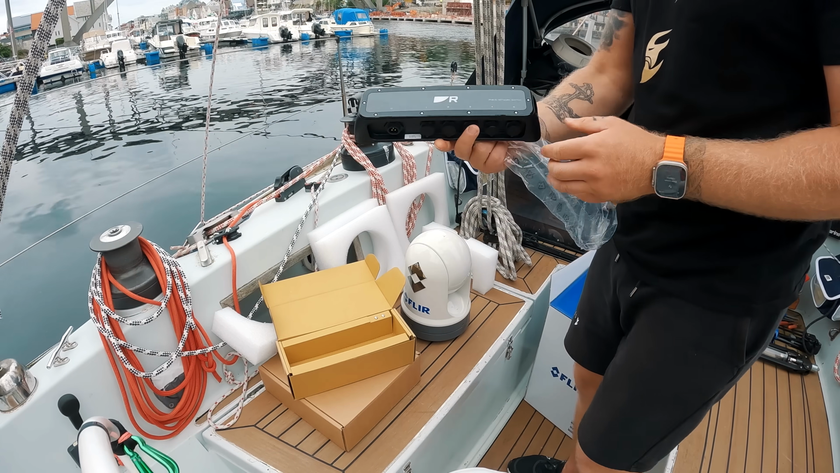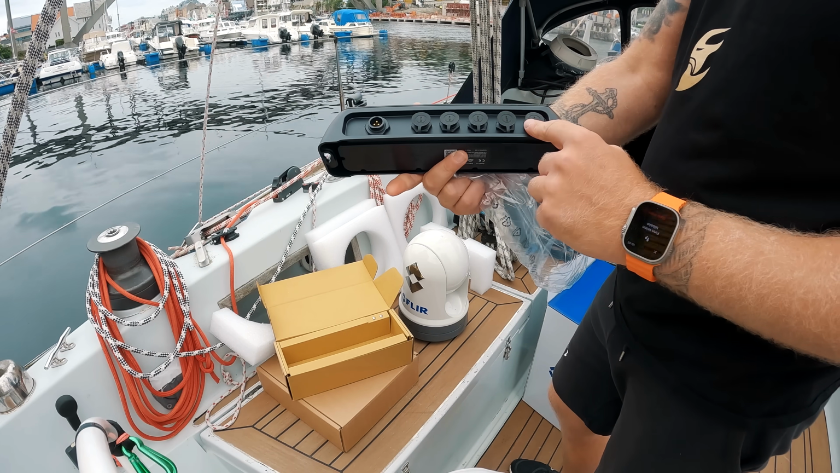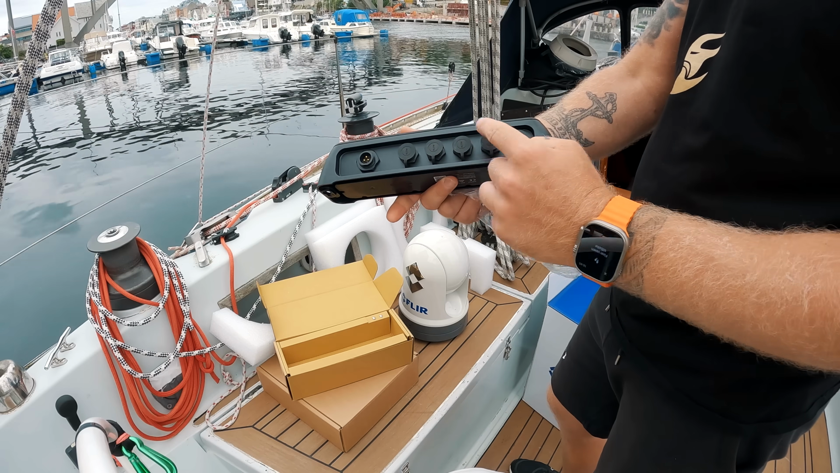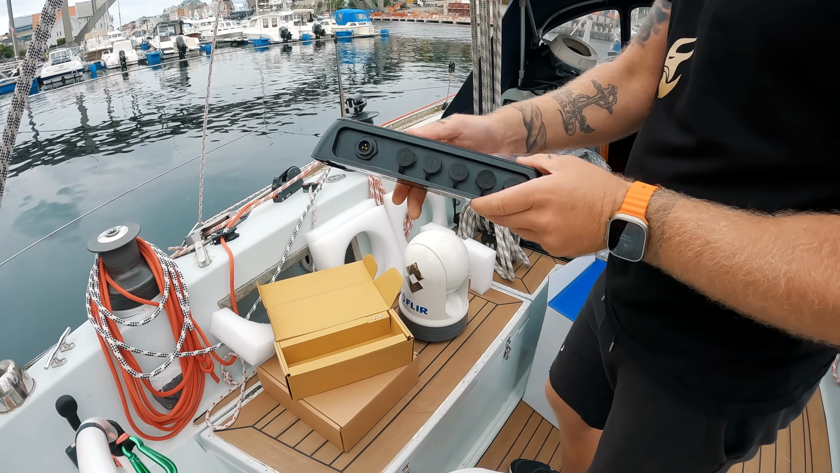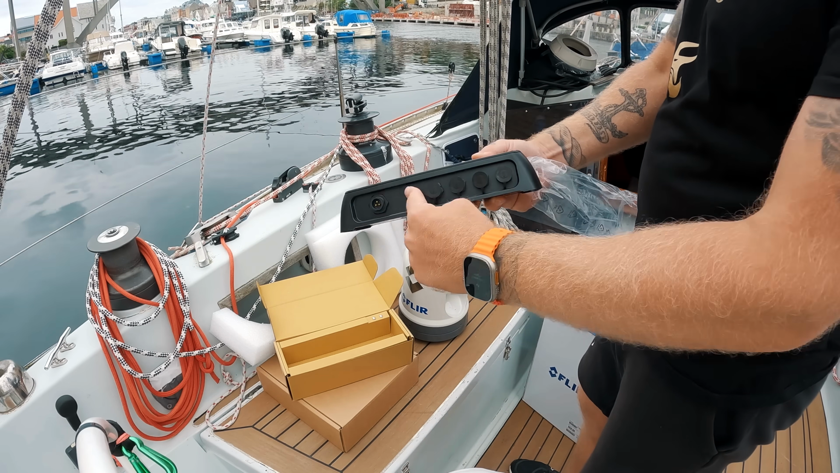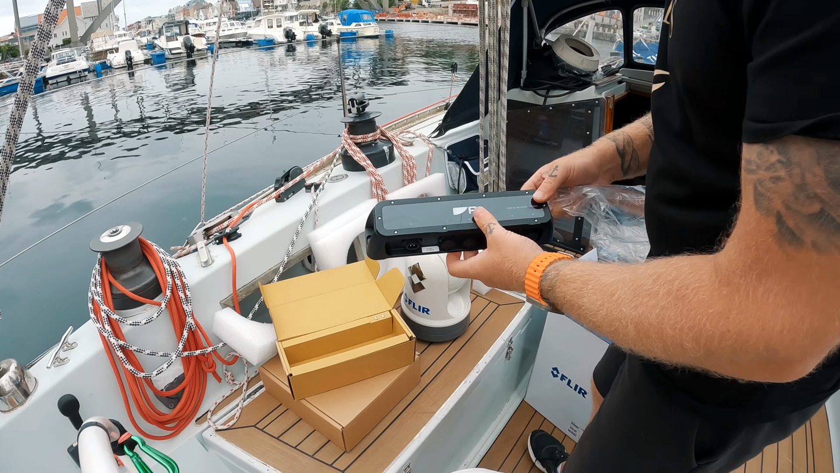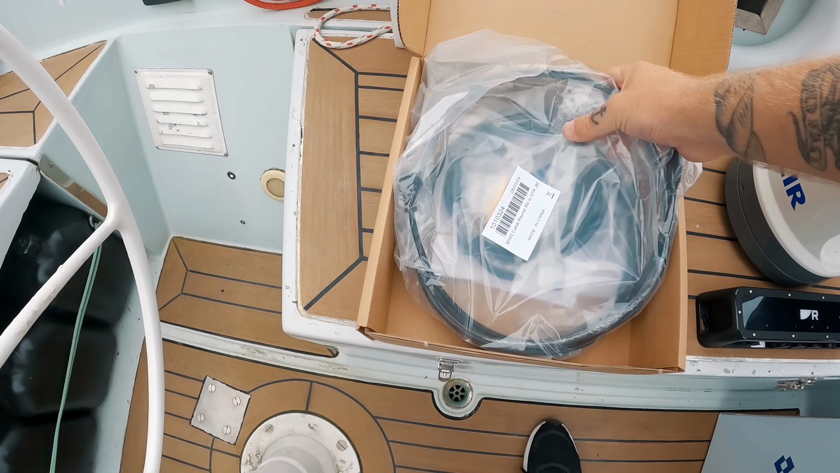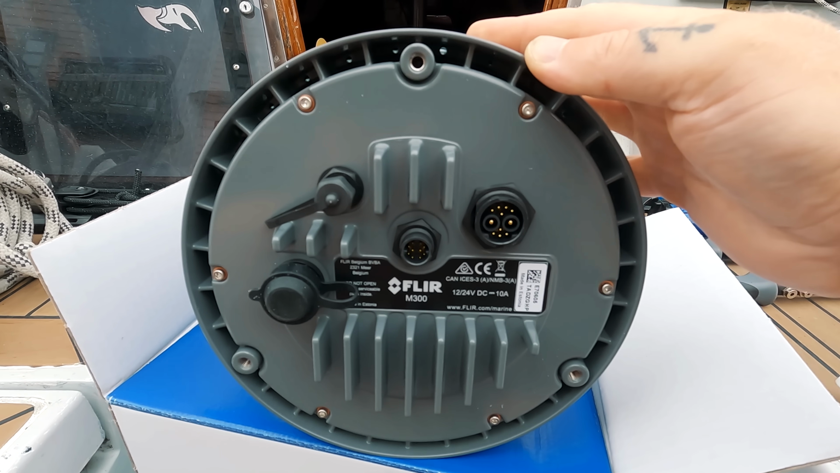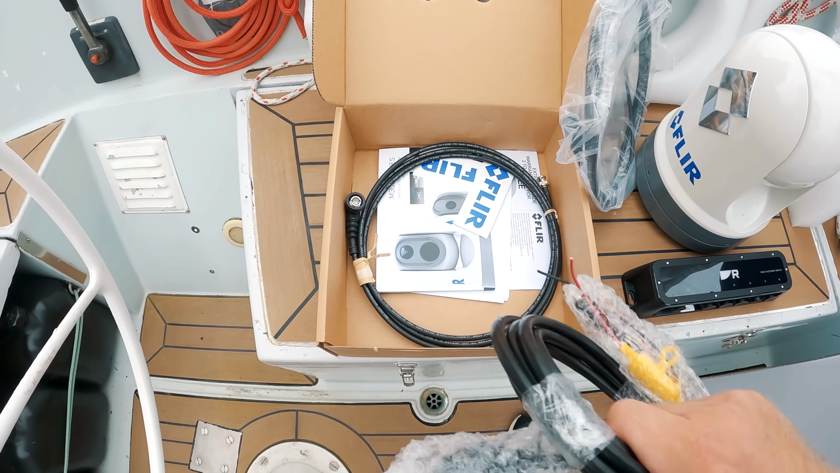And I also need to connect it to this network switch. 5 switches here. You can have different cameras and different equipment from Raymarine. My former one was full, and now I have 5 more. So the camera is going into one of these, and then from there into my chart plotters. And you have all the wires and connections needed to plug the camera to my existing system.